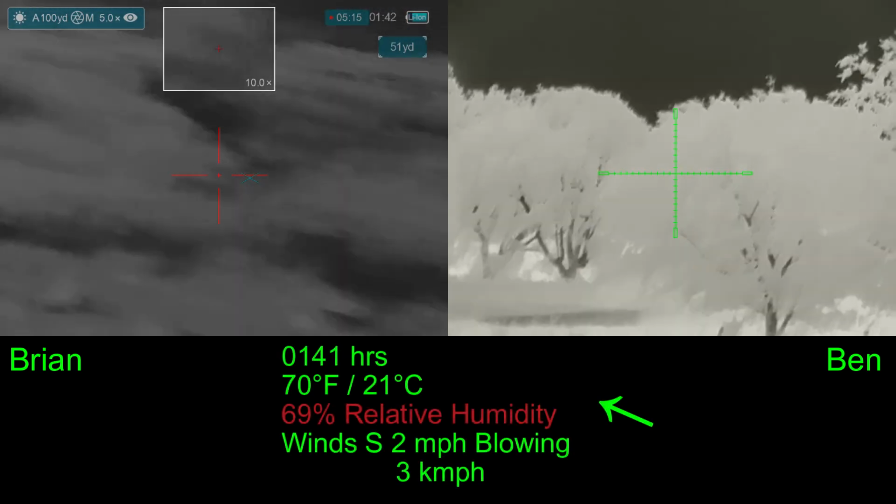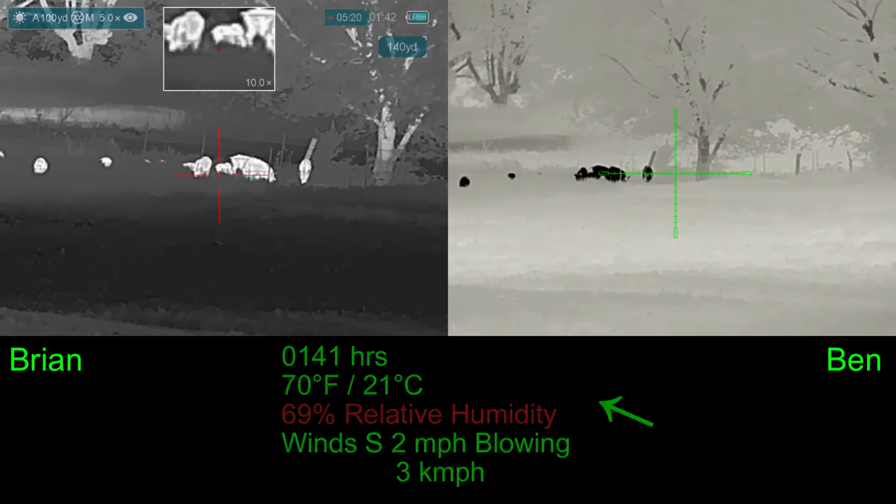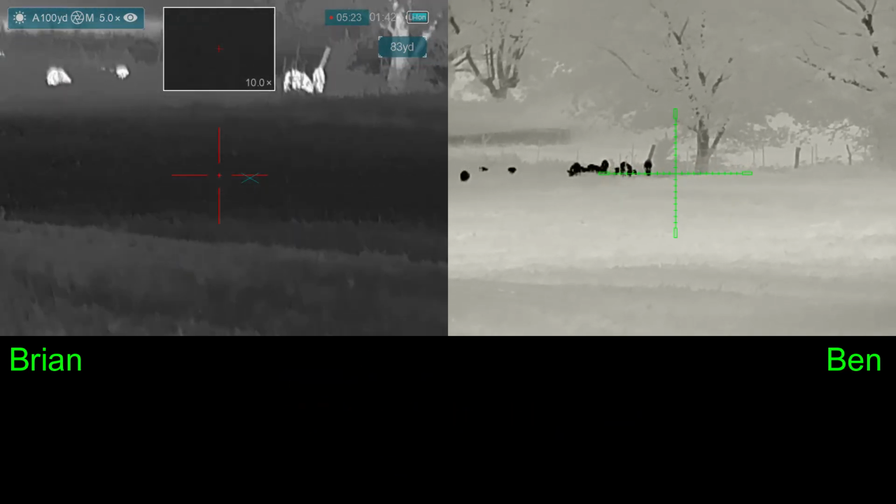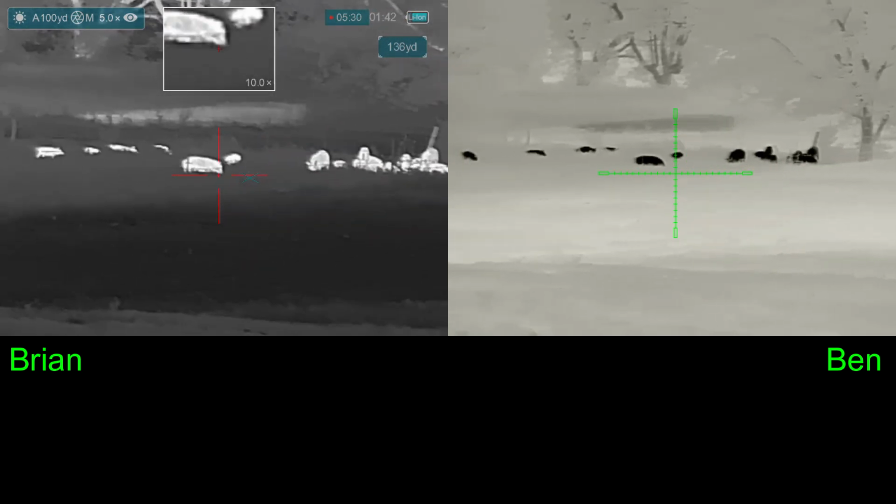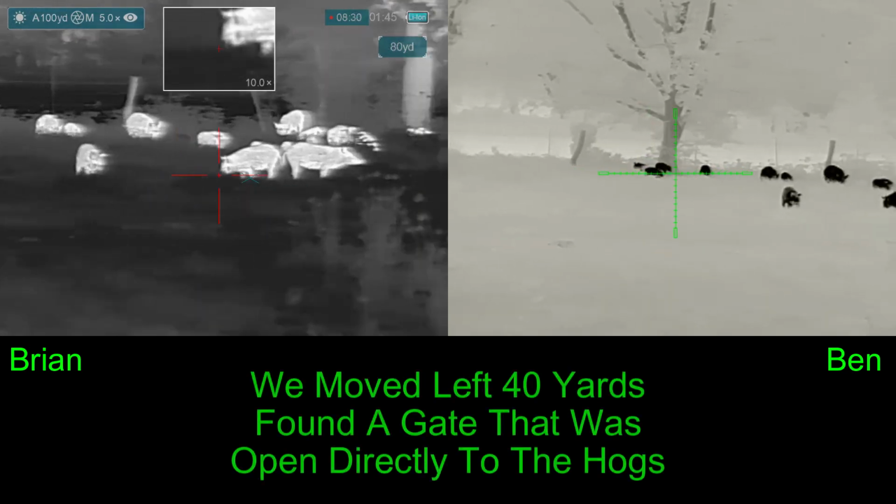I have the humidity in red on the environmentals. I don't know what was going on, but a cloud sat on us. We need to see if they either cross through this side or we need to move left about 40 yards. During the shooting of the hogs, the humidity is going up, and we definitely need to move up that 40 yards, where, to my surprise, we find an open gate.